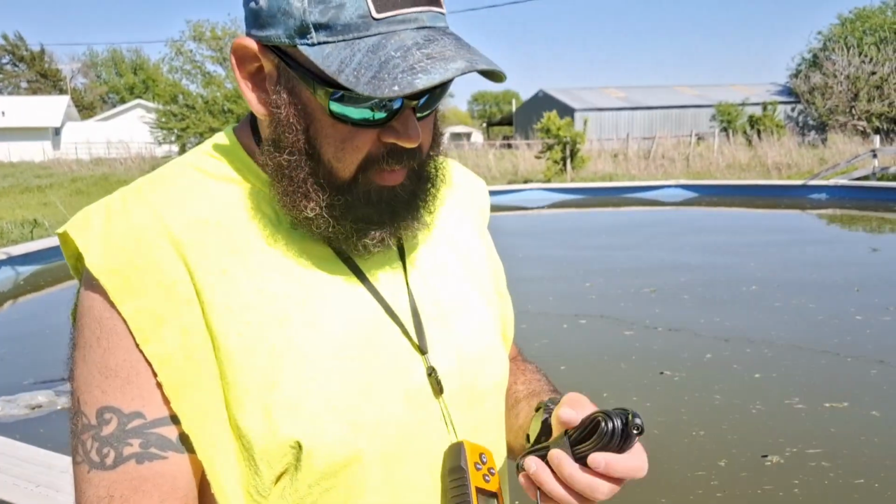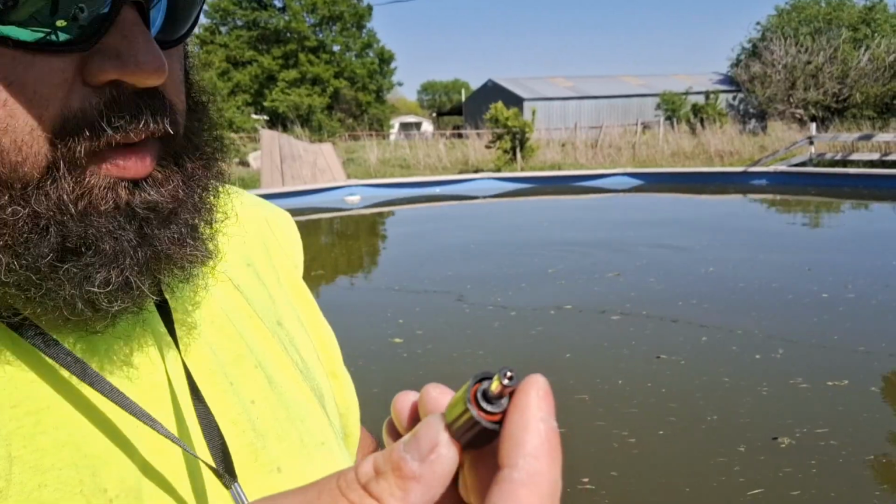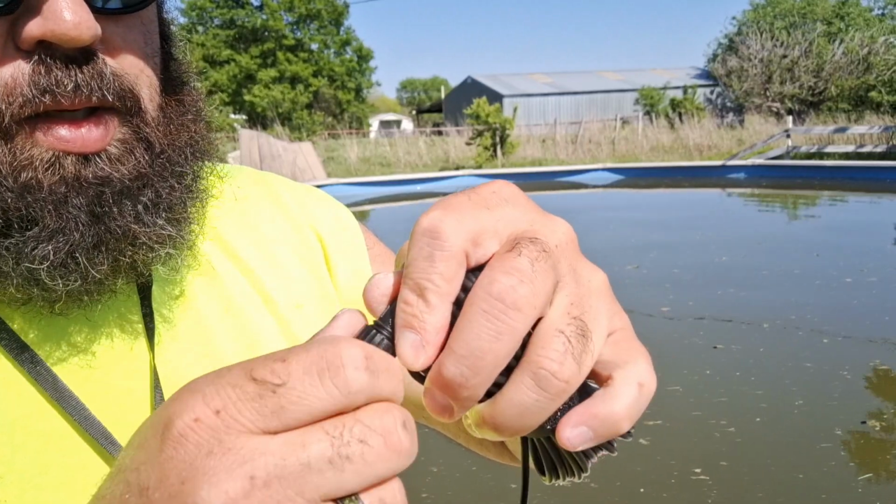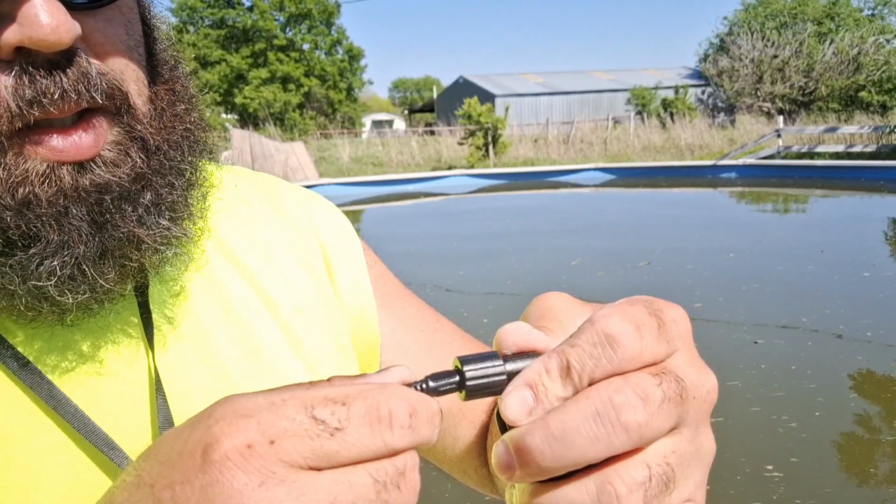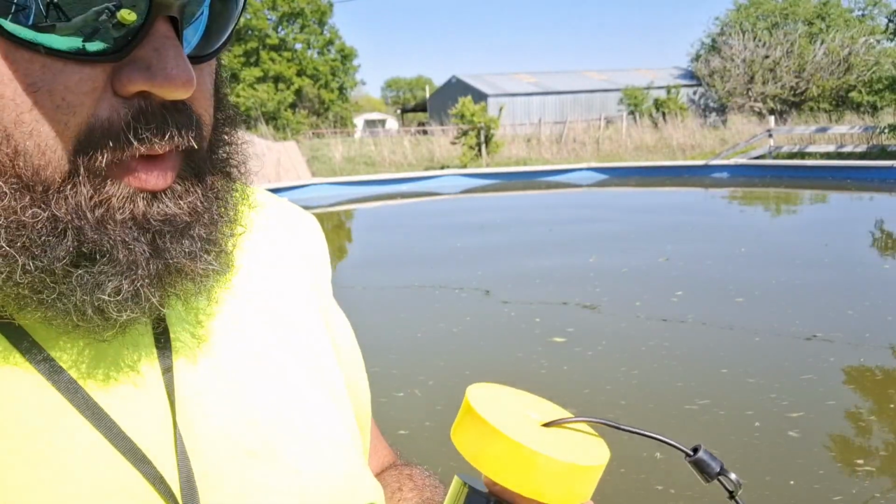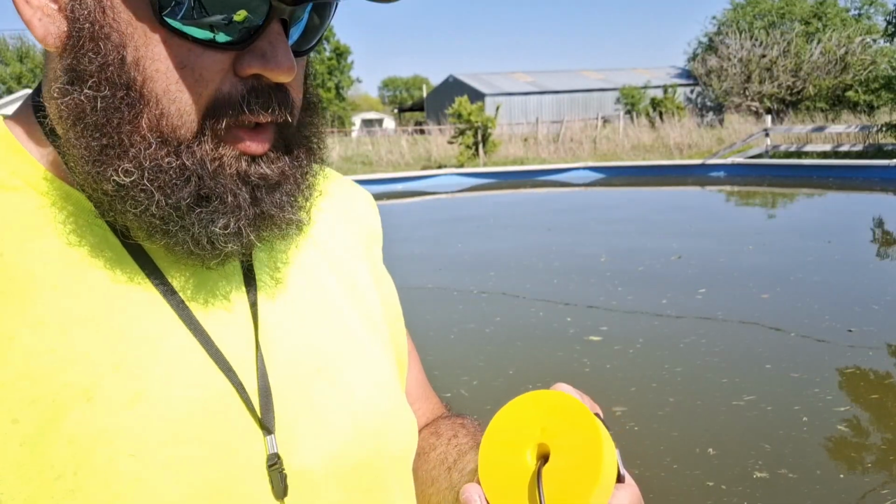This is just a simple plug that screws in together. So we're going to tighten that up, make sure it's all good and secured. I might add some black tape or something else to this to keep it a little more secured.